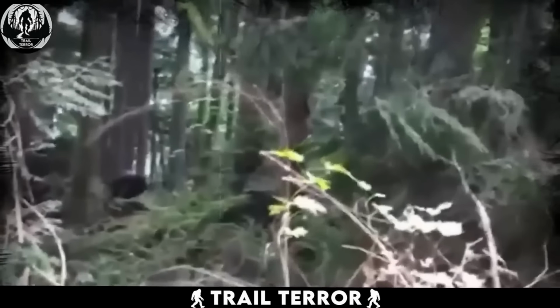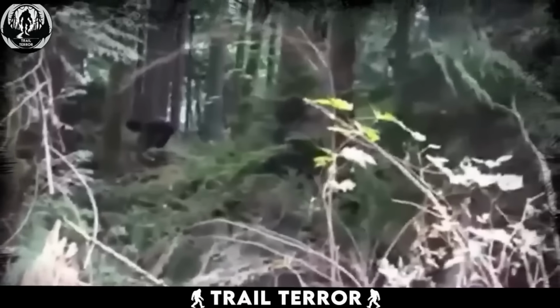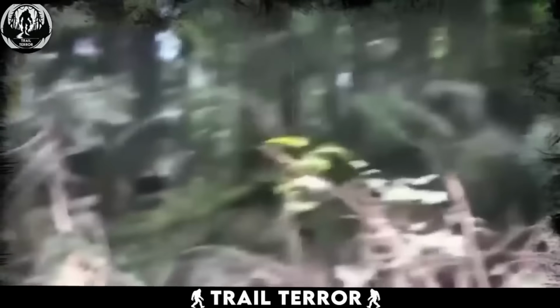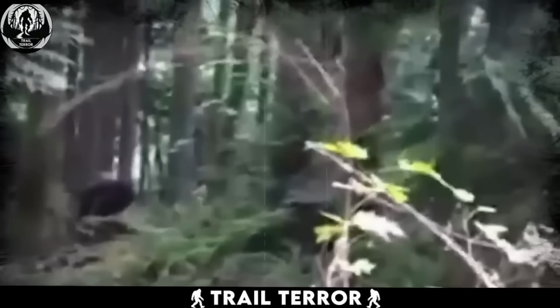This video comes from a group of tourists who were on an adventure in the boreal forest region, and they managed to capture a sighting of the mighty Bigfoot on their camera. In the video, we're presented with a view of the dense woods, and in the distance, a black creature is hunched over.